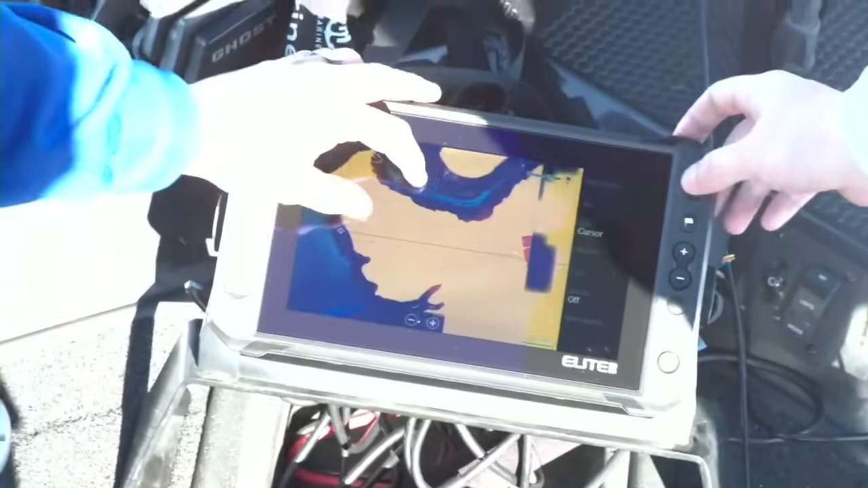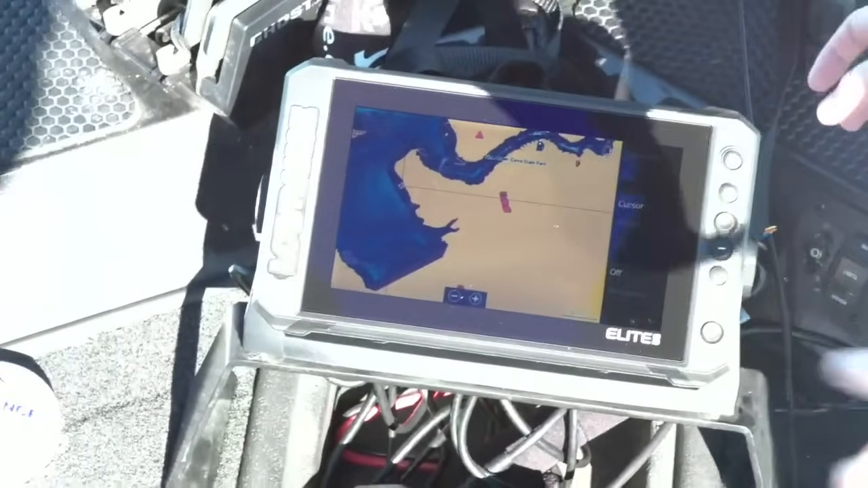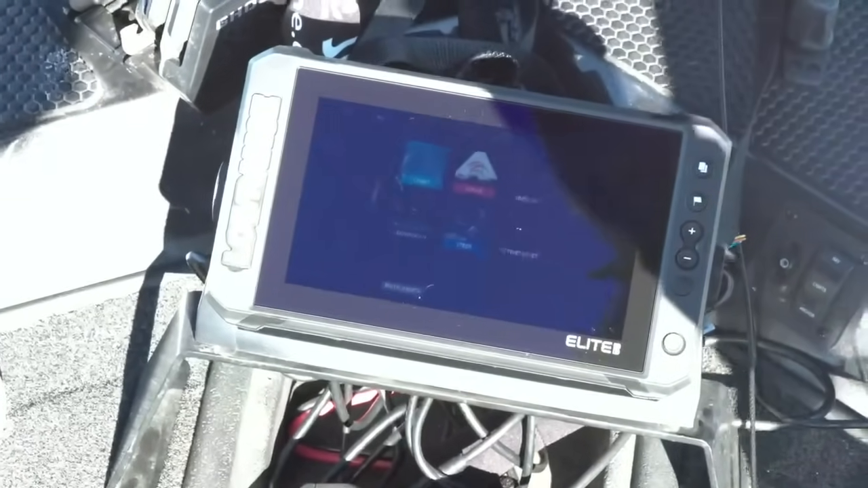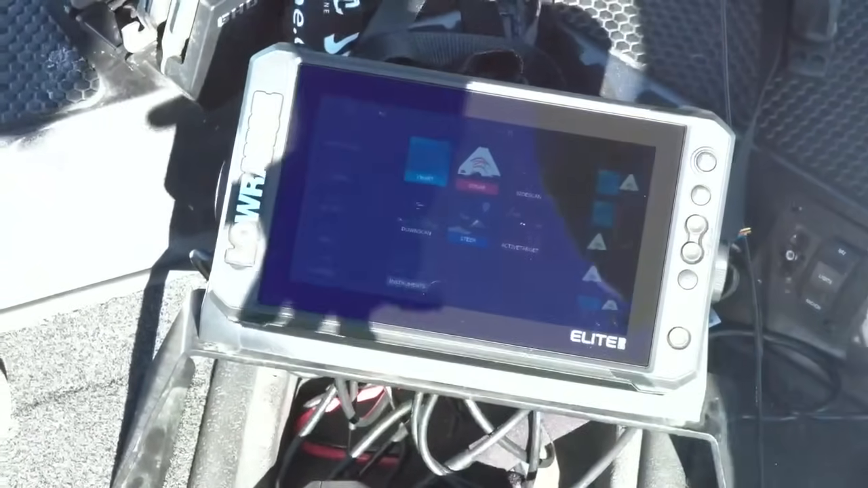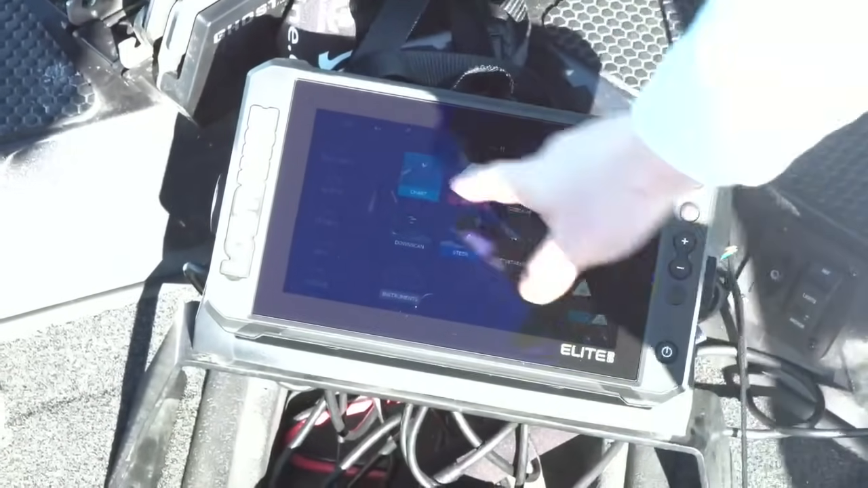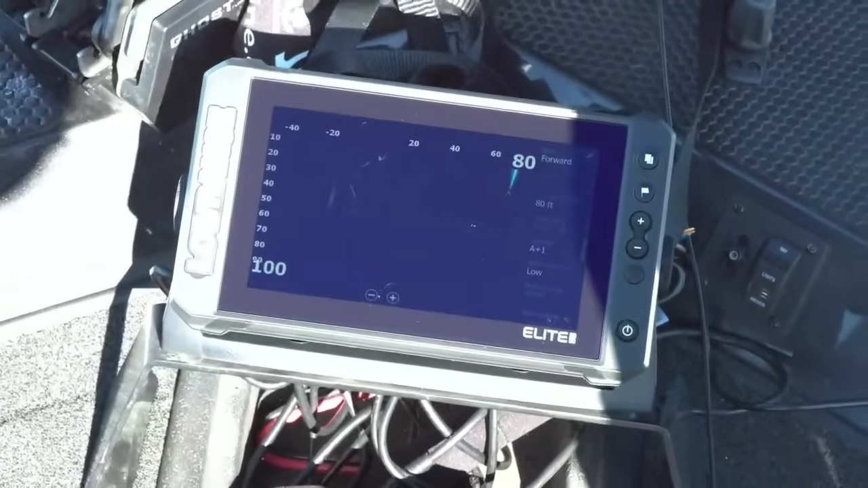So let's just have a look at some of the other things. If you're familiar with the way an HDS or even an Elite TI2 runs, it's pretty simple, right? We have just our homepage button here. When you press that, it'll take you straight to your homepage, and this is where you can get to any of your functions. You noticed I pressed chart earlier. We'll press Active Target now so you can see that come up and running.